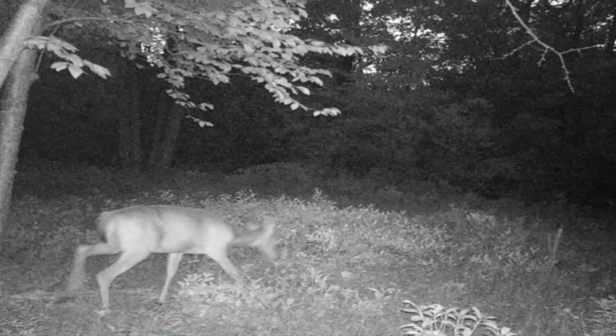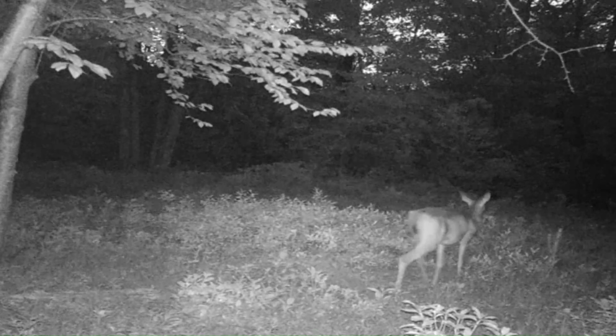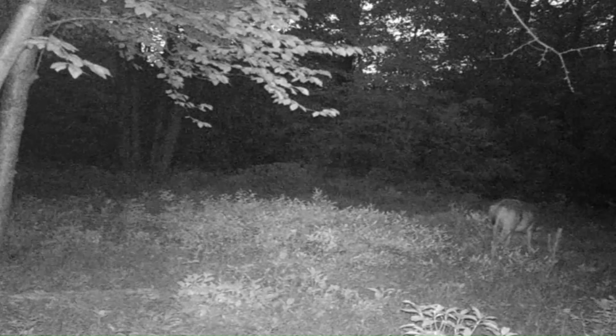Another deer moseying right through. Another coming right through right by the camera. One there off to the right of the stream they're coming.